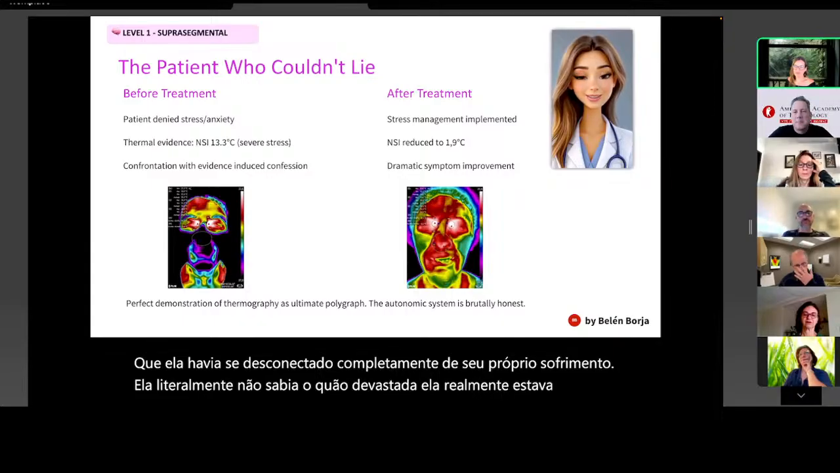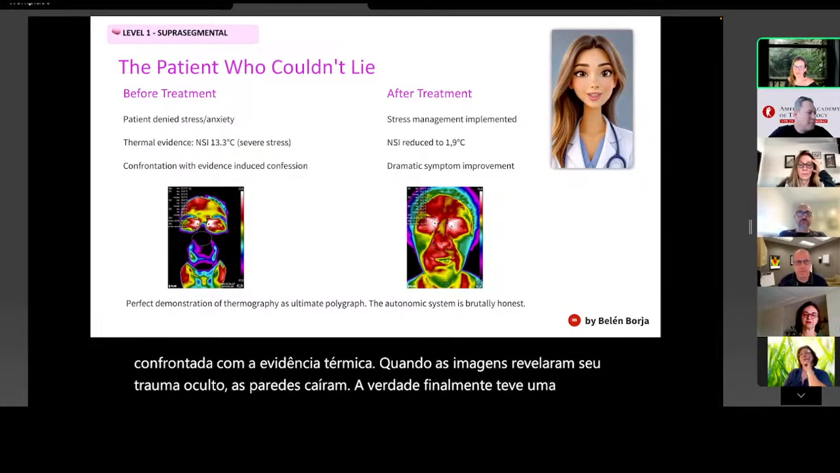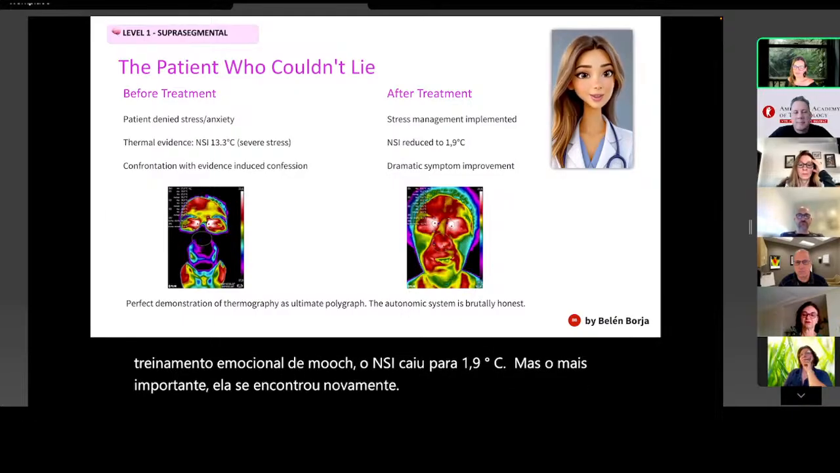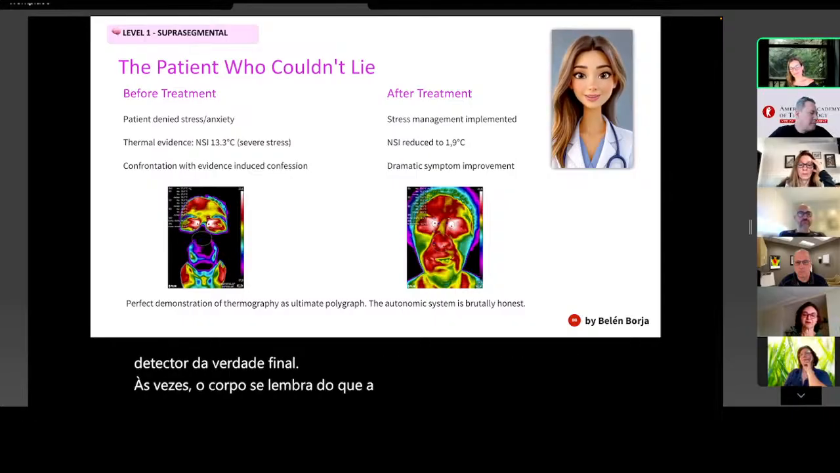When confronted with the thermal evidence, when the images revealed her hidden trauma, the walls came down. The truth finally had a voice. After comprehensive treatment, acupuncture, phytotherapy, energetic nutrition, and much emotional coaching, the NSI dropped to 1.9 degrees Celsius. But more importantly, she found herself again. This is why thermography is the ultimate truth detector. Sometimes the body remembers what the mind has been forced to forget.